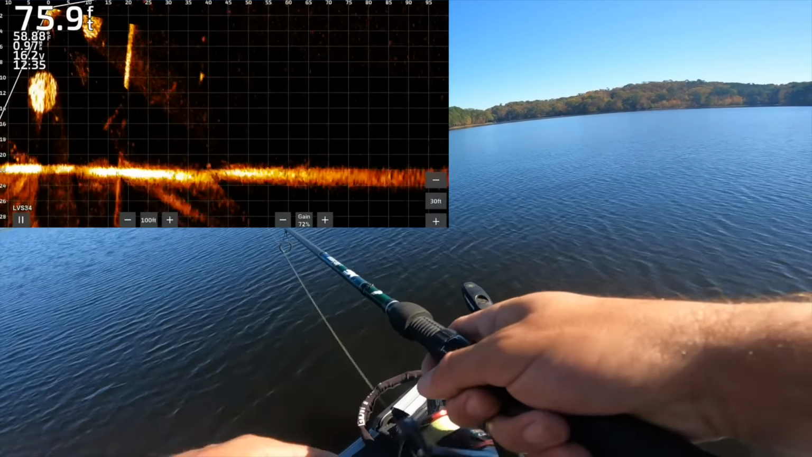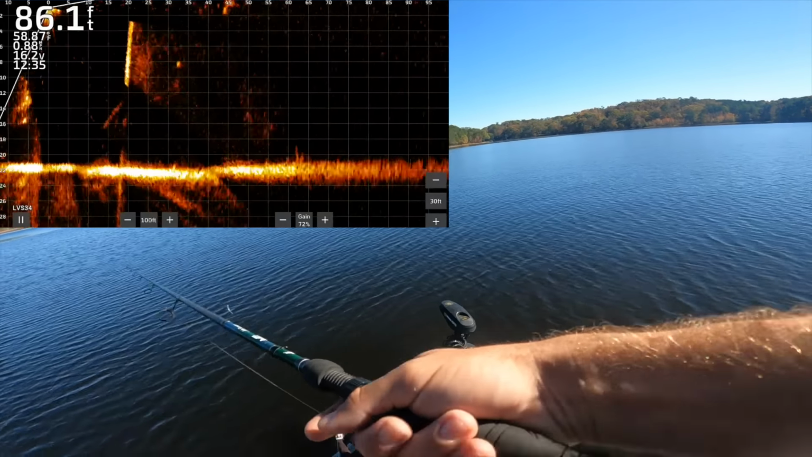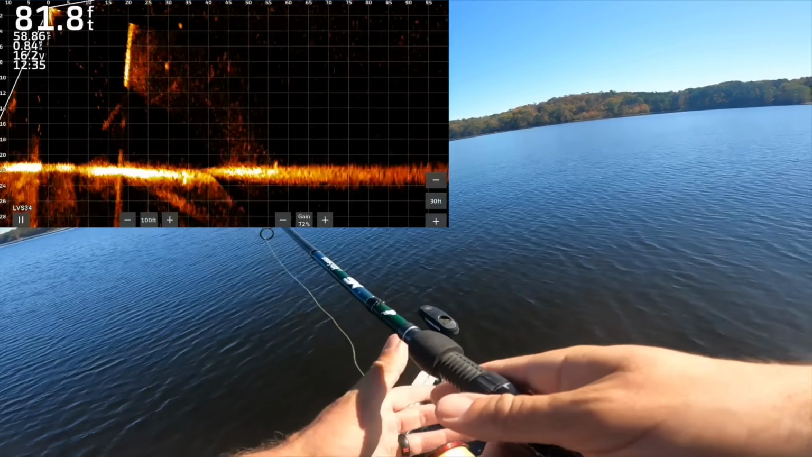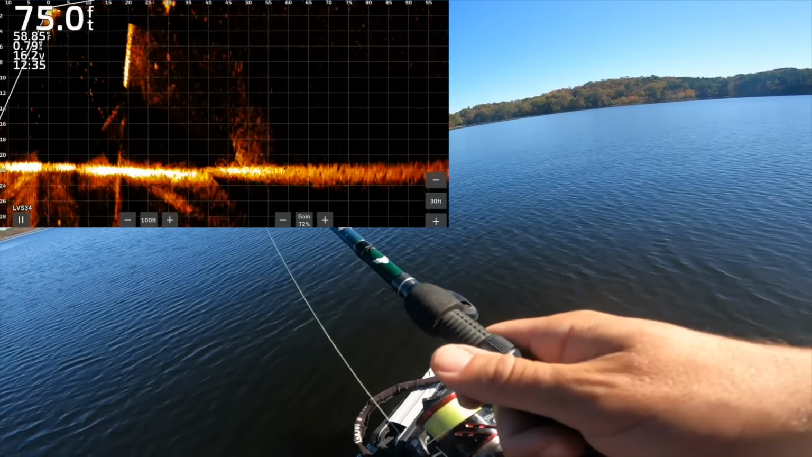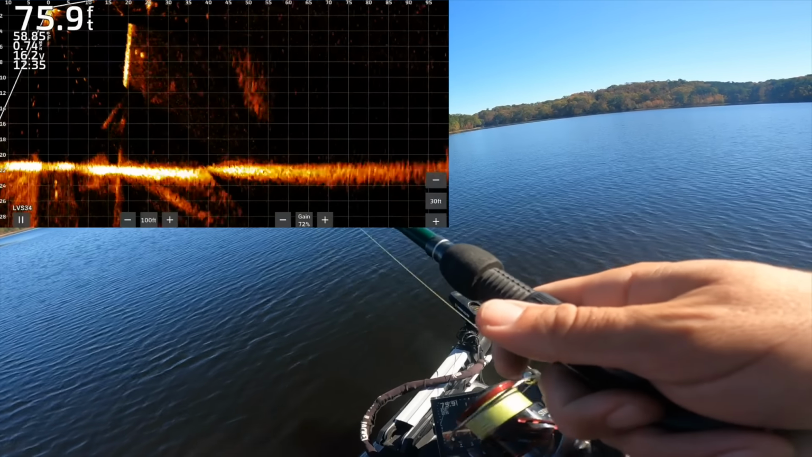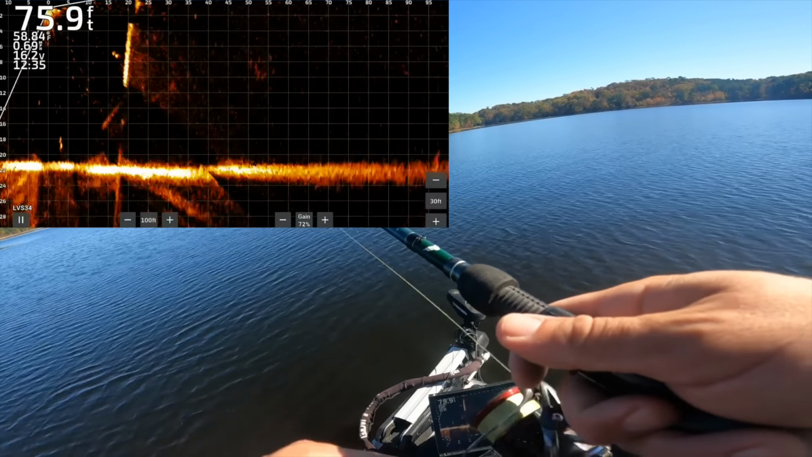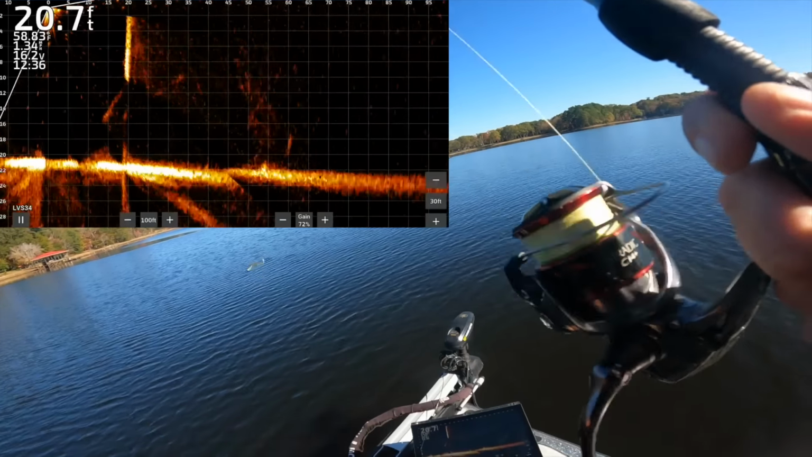How many times do I gotta say that, Cole, before I actually throw my jerkbait? Probably about 17 more. 17 more, got it. Geez, that fish was up by the surface. Come on, bud. They just don't want to slurp my cricket quite yet. That's okay. I don't blame them. It's not real. The real stuff tastes better.